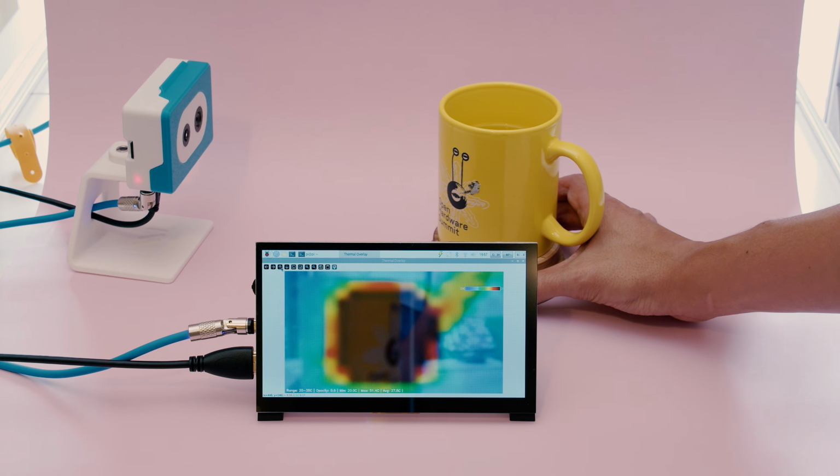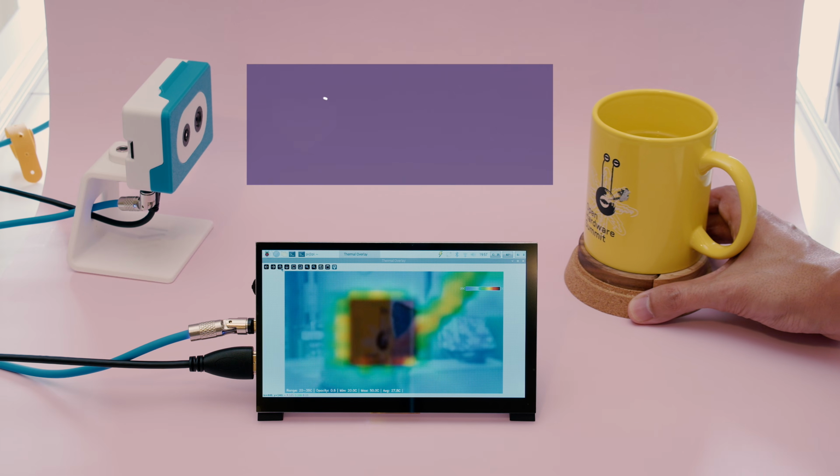We hope this inspires you to check out our guide for your next thermal imaging project.